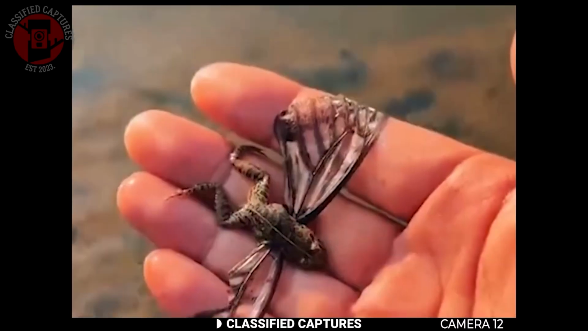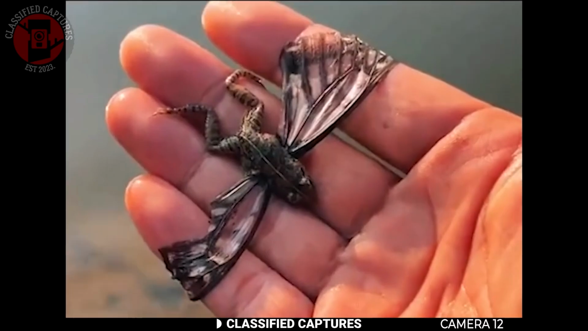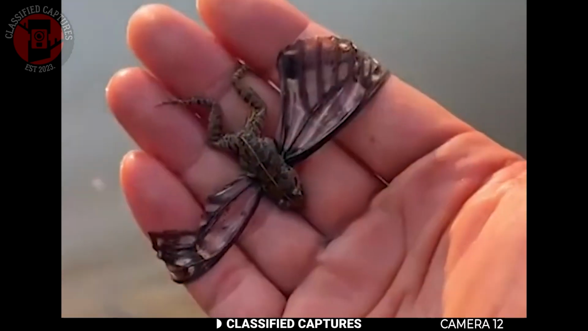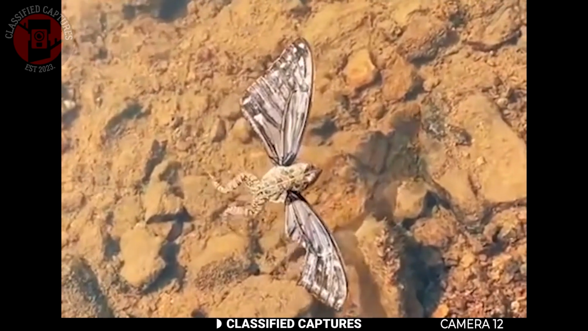My guess is the wings could have been attached to the frog to create the footage. We've dealt with such before, but hey, I could be wrong. What do you think, though? Could this indeed be a mutant frog or something else entirely?